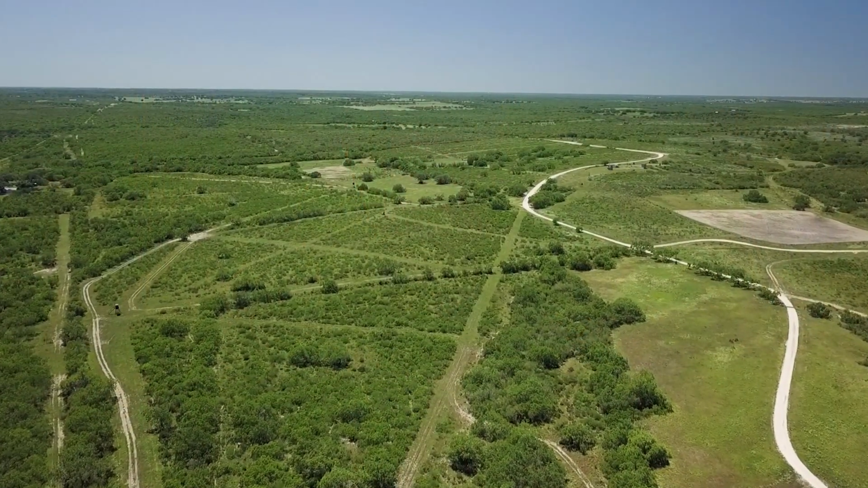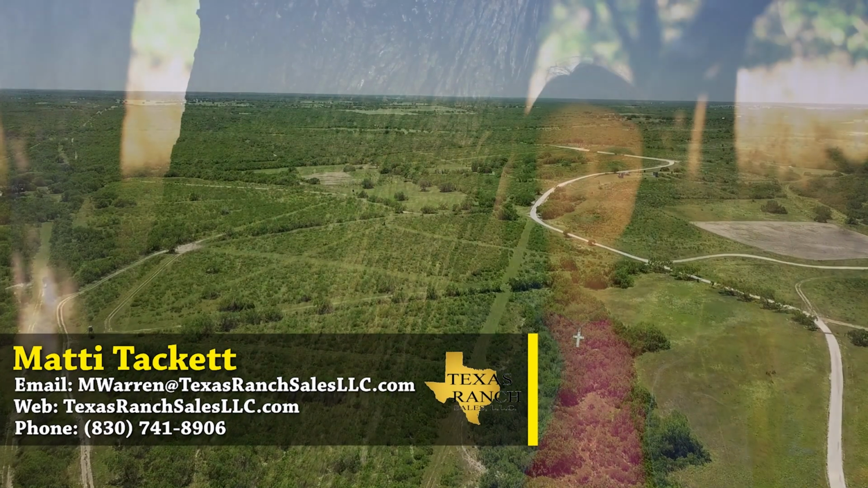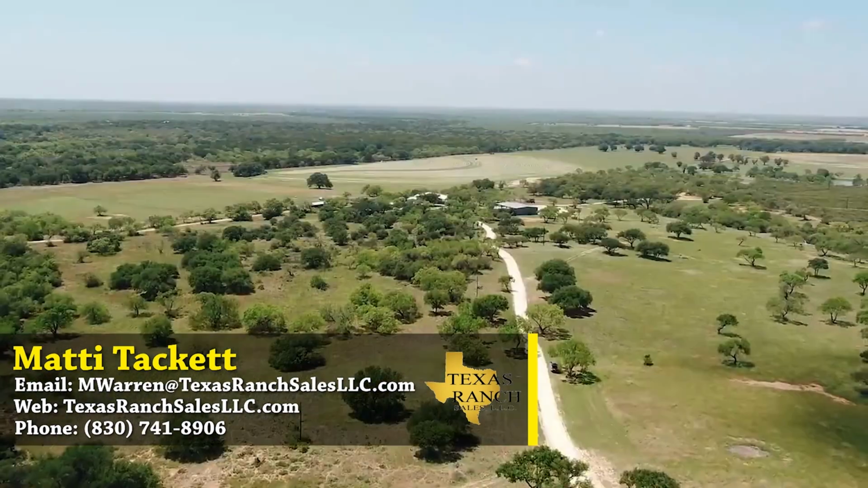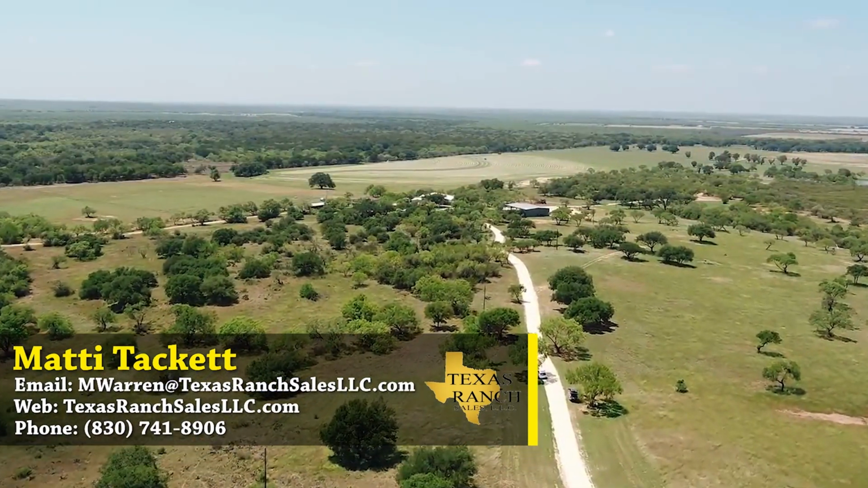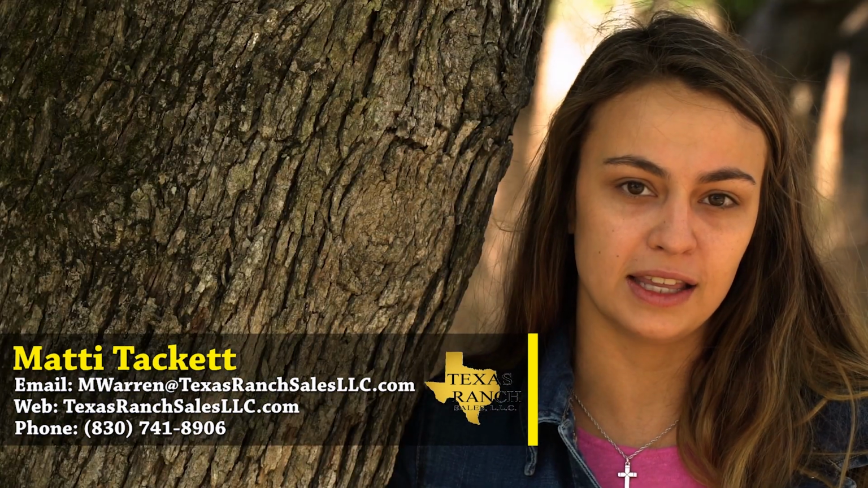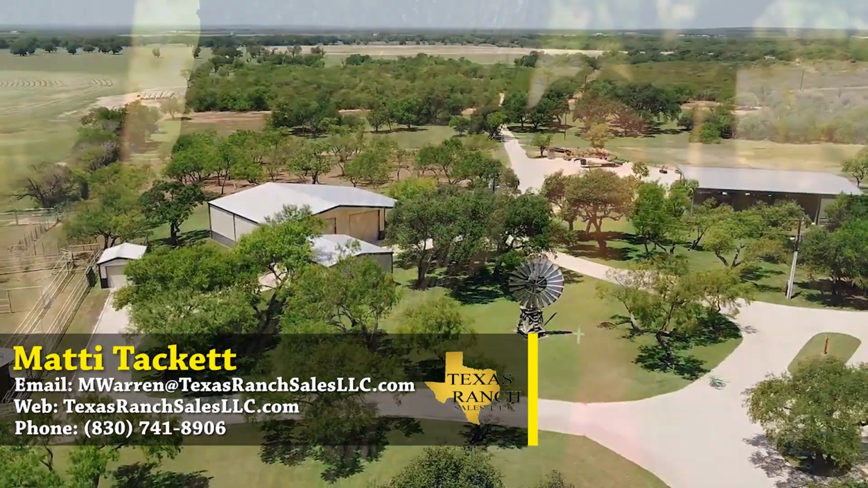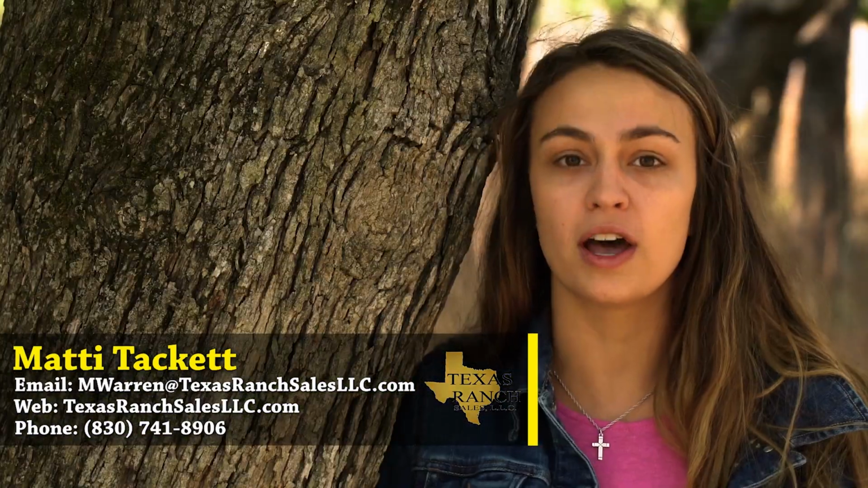You know, being a farm and ranch real estate agent, I get to see a lot of beautiful ranches like this. And in the springtime, it's just a treat to come out to any of these. We've got a lot of ranches listed like this one. This one's not for sale, sadly, but I know a lot of places just like it.